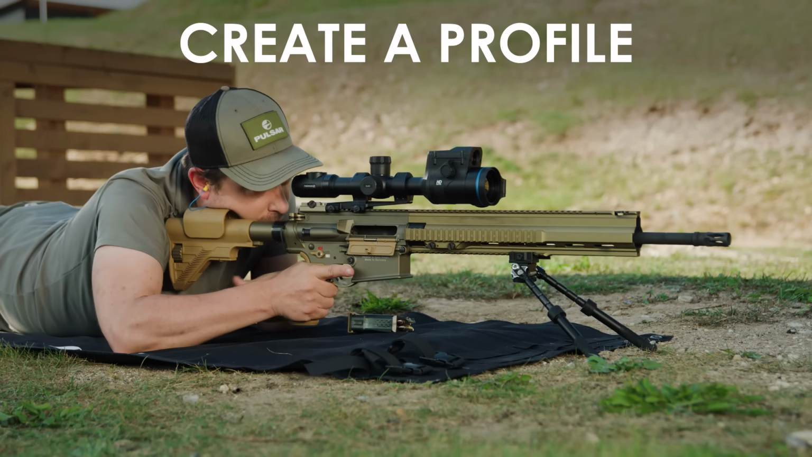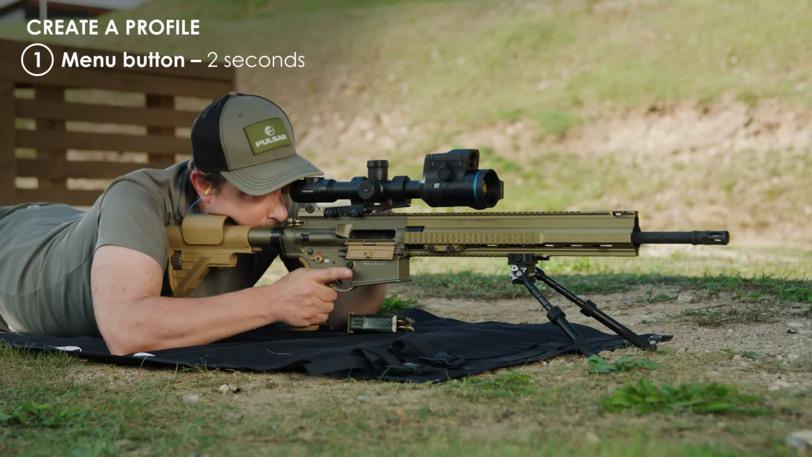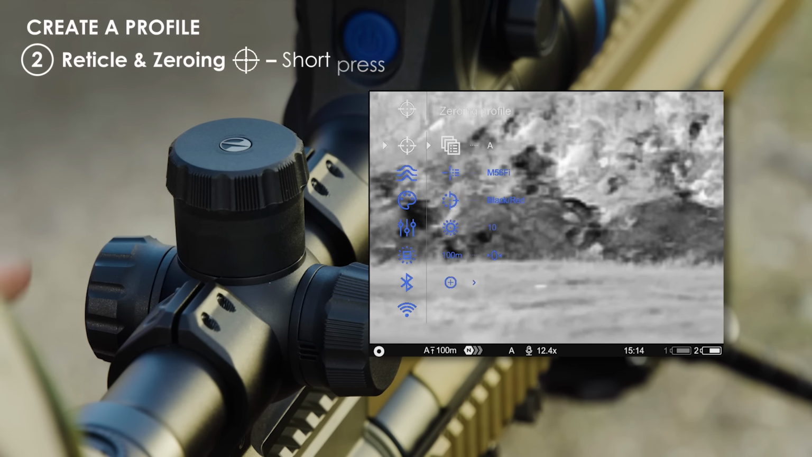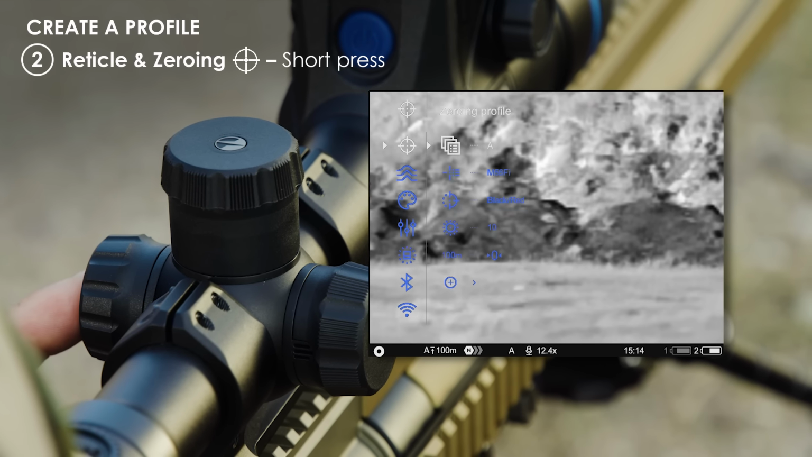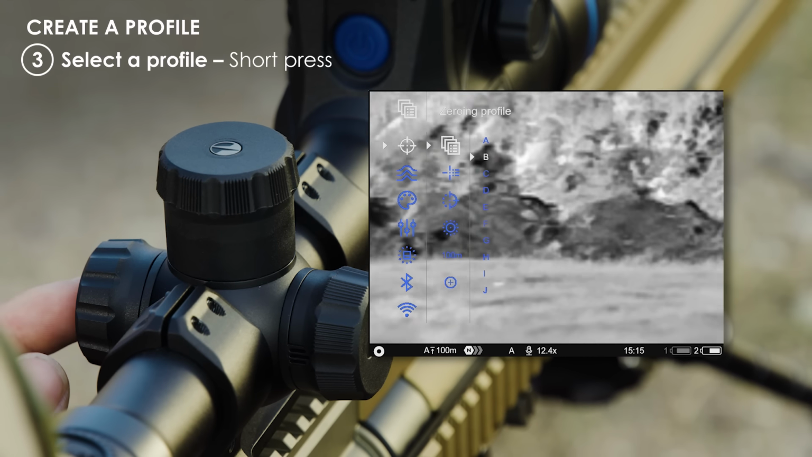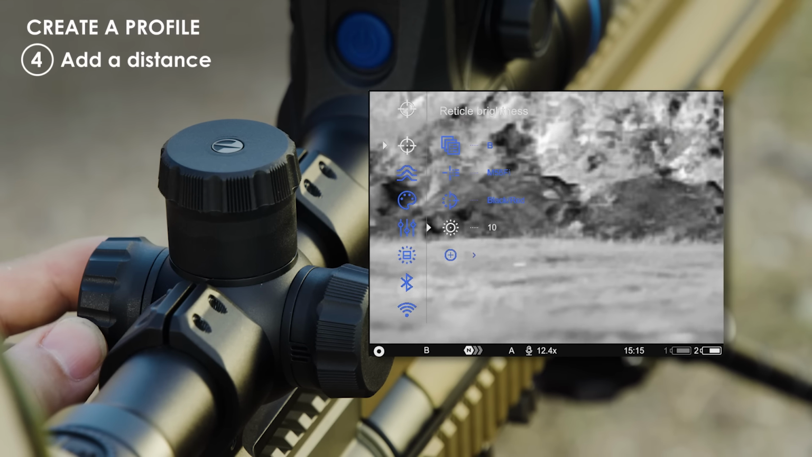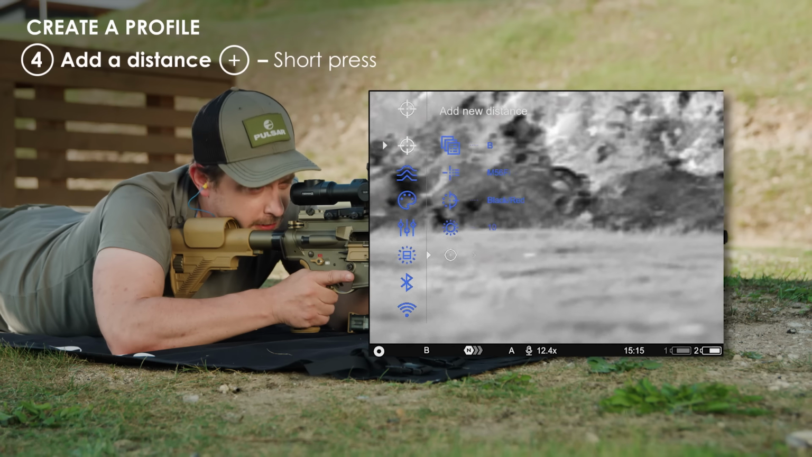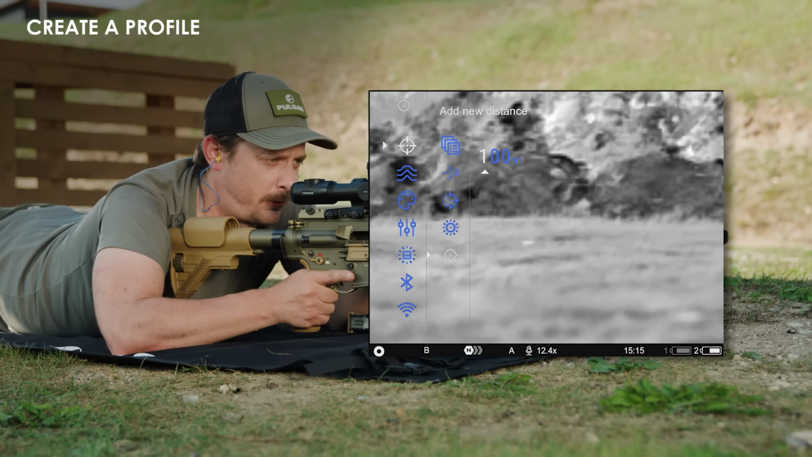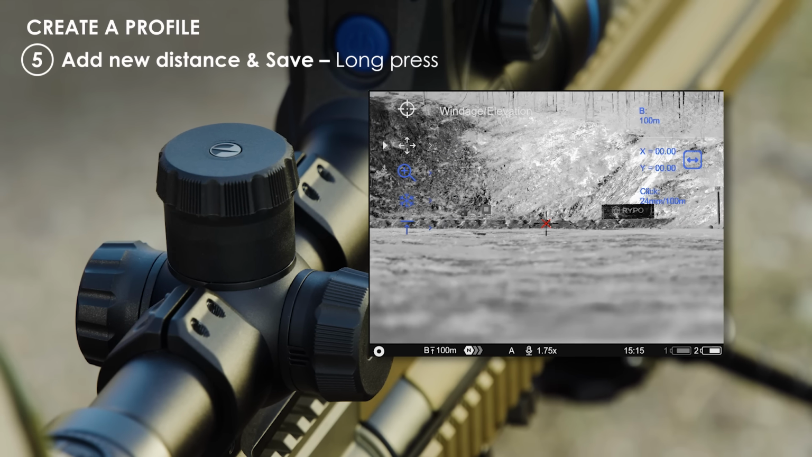So first up, we're going to create a profile. So what we do is we press the menu button for about 2 seconds. And then we get into reticle and steering by short pressing that. Then I'm going to select a new profile by short pressing. And I don't have anything on B profile, so I'll short press on B profile. Now I can add a distance by scrolling down to this little plus sign and short press. It says 100 meters at default, so we're going to save that by long pressing. Now that is done.